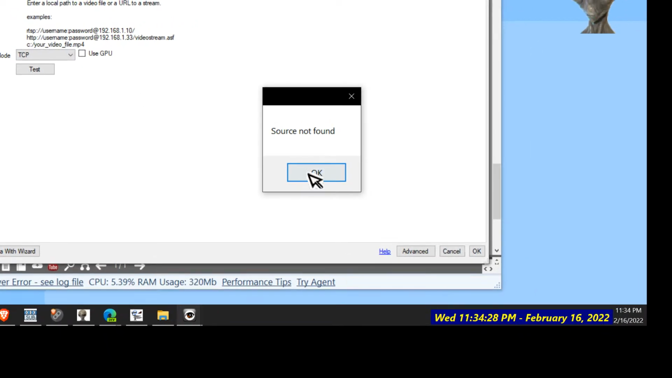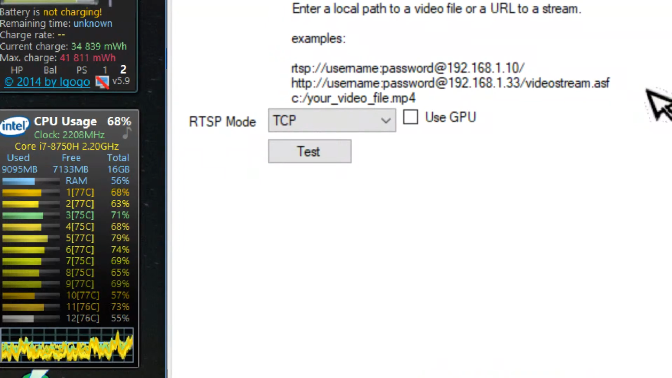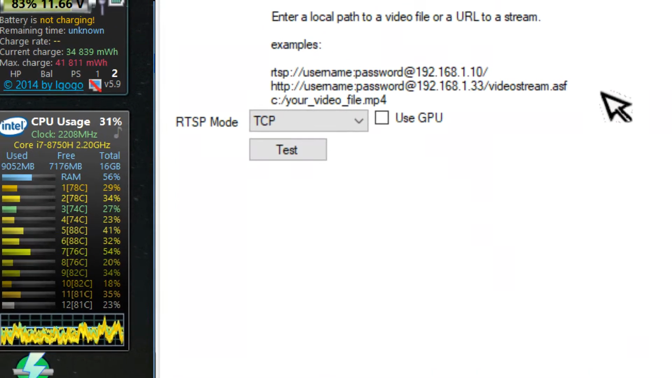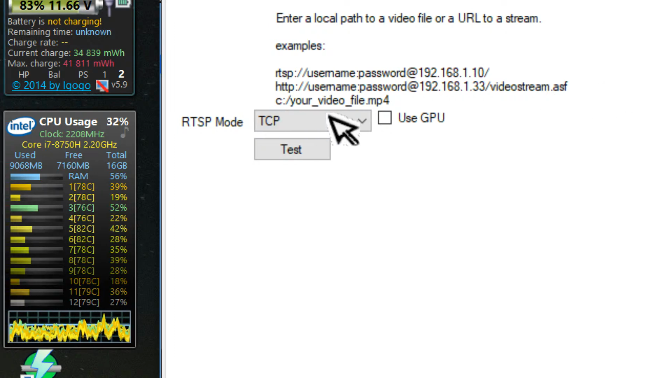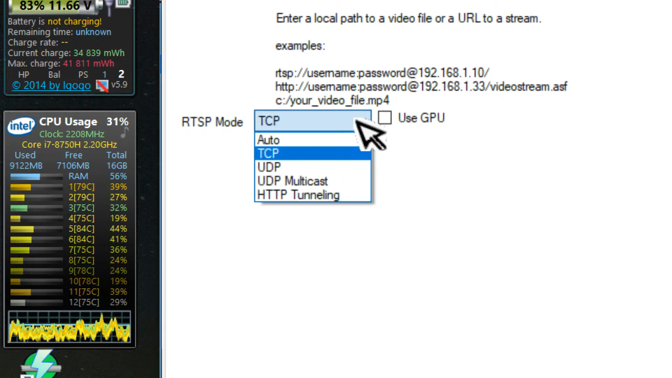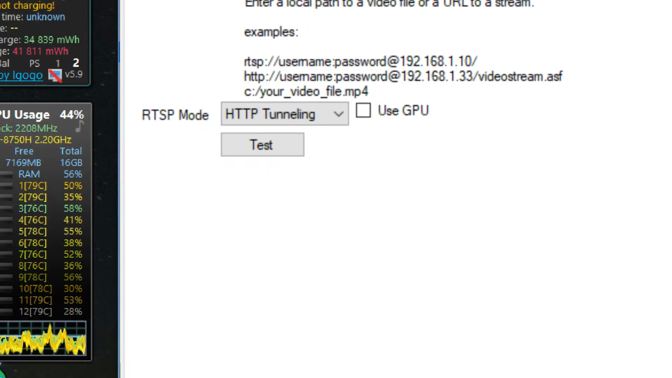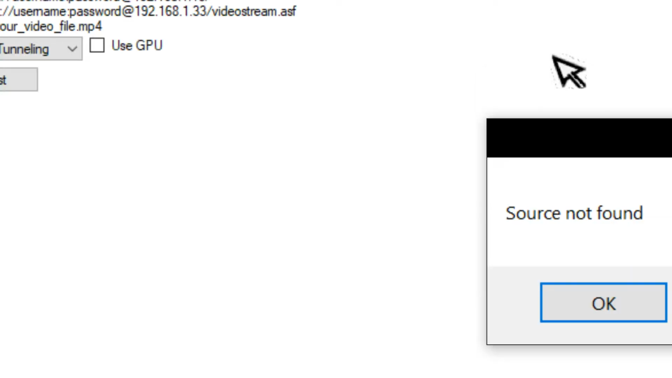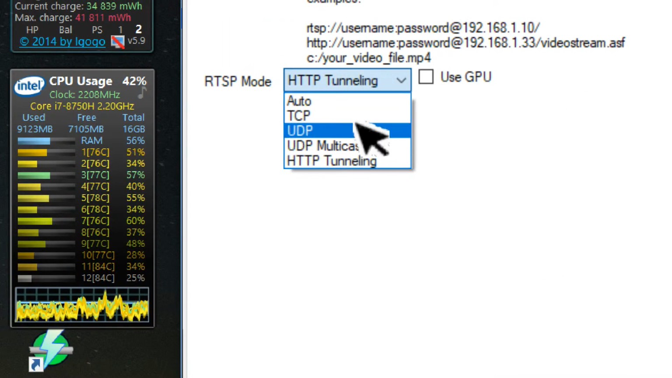I thought about it. So you have to know the format, I guess.